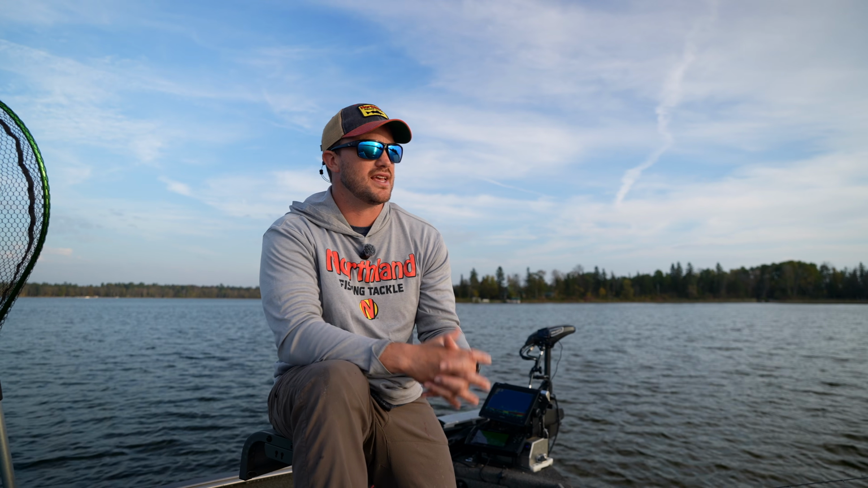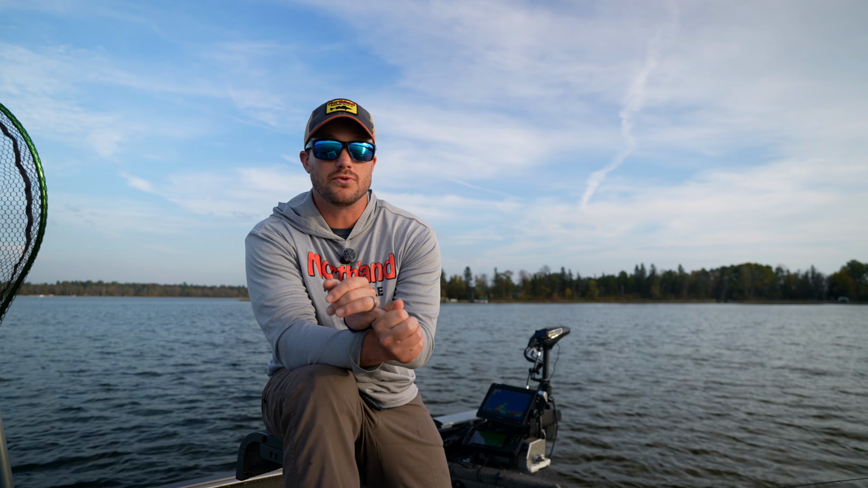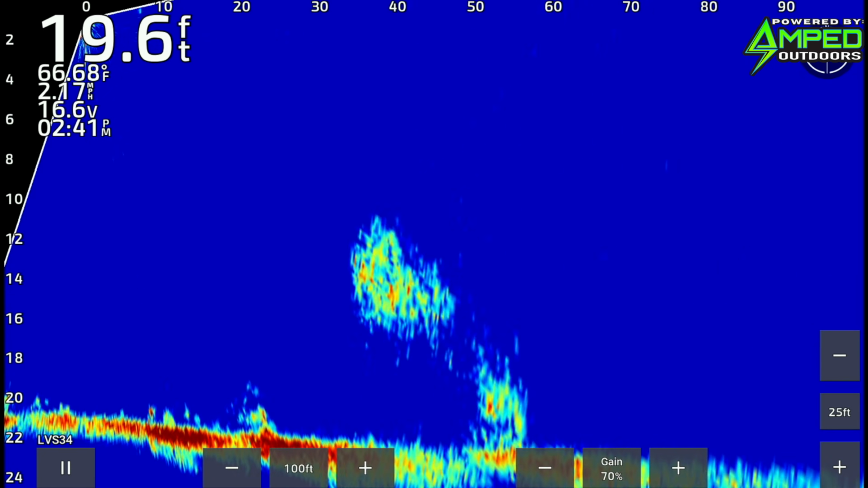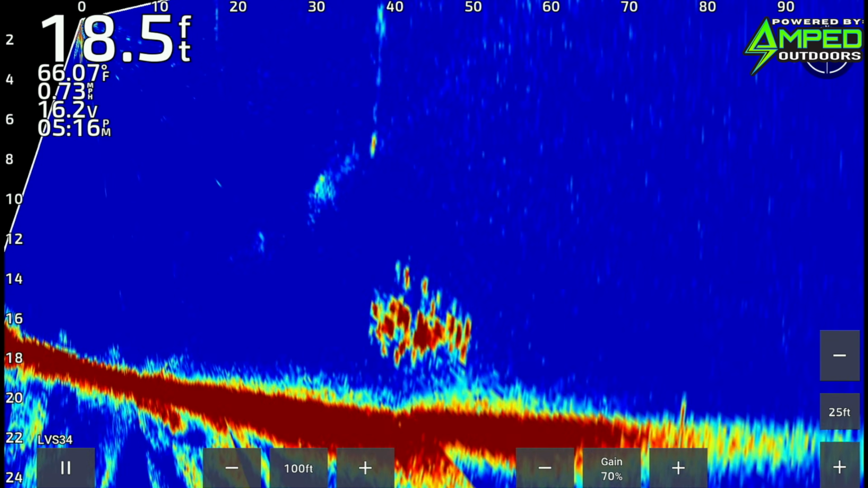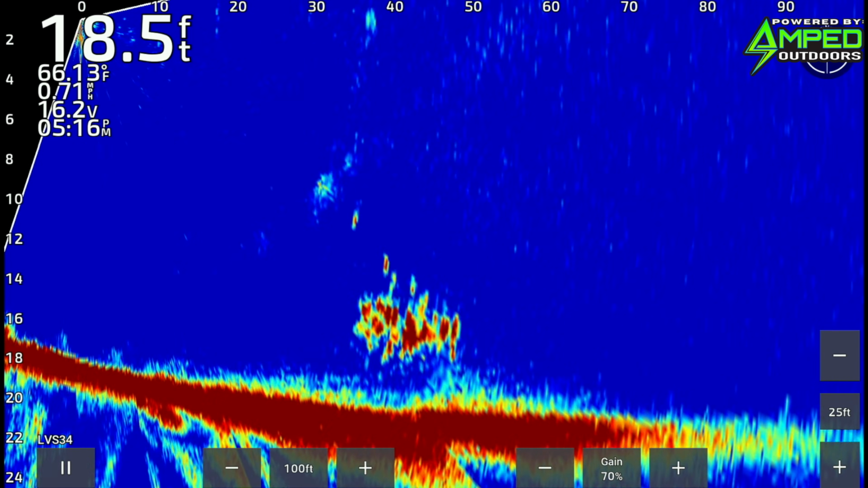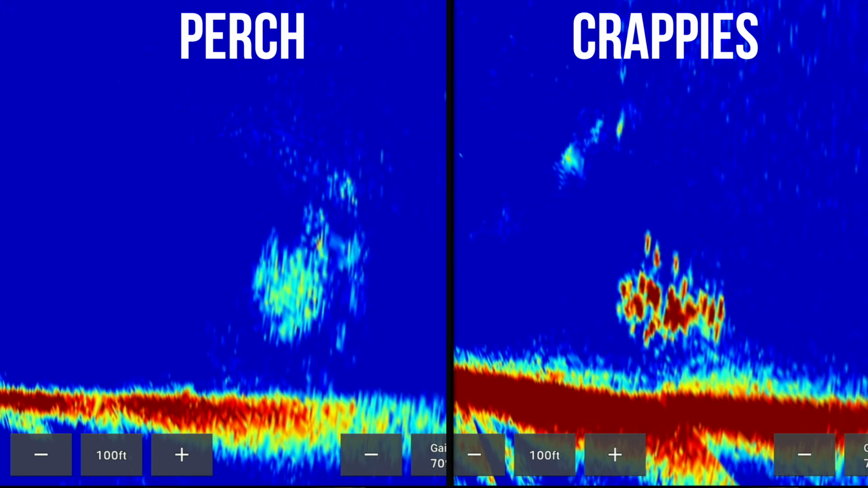But honestly, probably the biggest thing you're going to have to differentiate when you're doing this is the schools of perch that are out there, because a lot of times you'll see these schools of perch or different types of bait, and you have to differentiate them from the crappies. That sometimes just takes some time casting on a couple of these groups, but usually those perch look like that big bait ball.